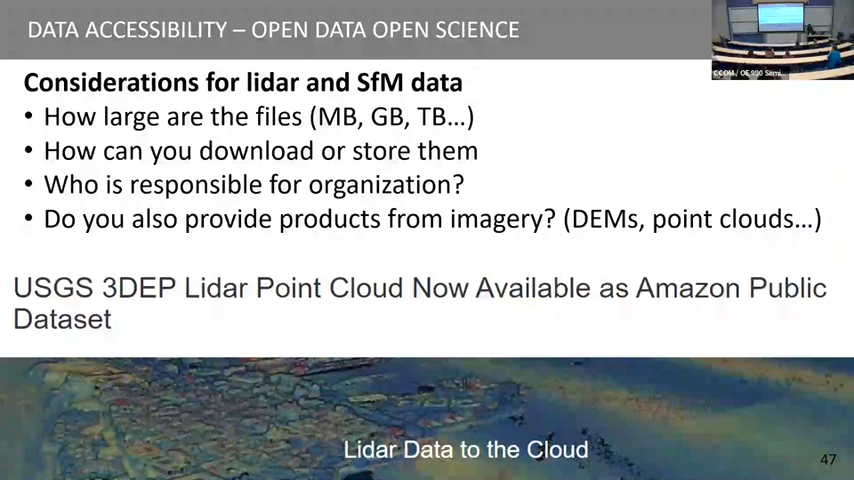And lastly, like I said, I want to end on data accessibility. Imagery, LiDAR, it's not small. My goodness, we're talking easily gigabytes to terabytes of data. How large are these files and where do you put them? How do you download them so that they're accessible, not just for researchers, but anyone in the public who doesn't have the bandwidth to download 200 gigabytes of data? And who is responsible for that organization?